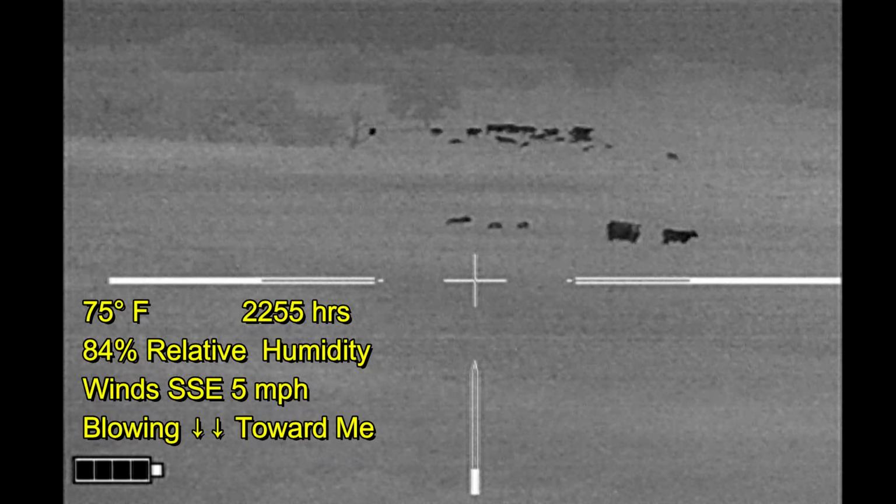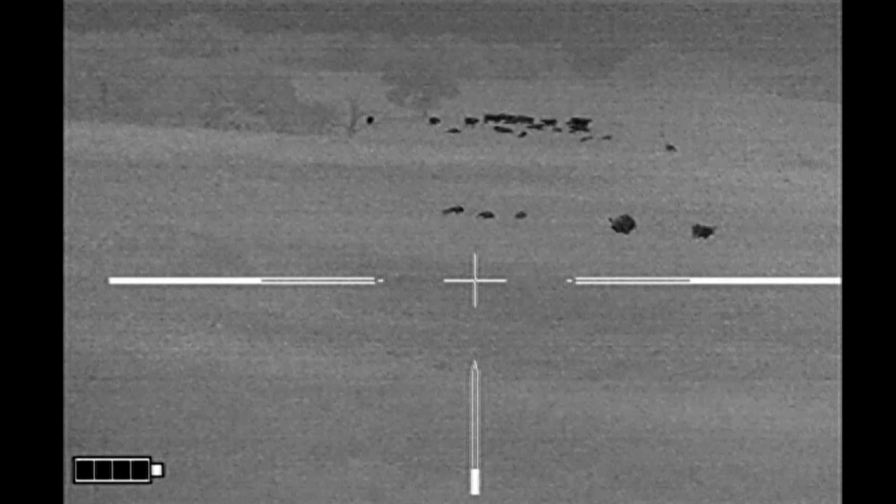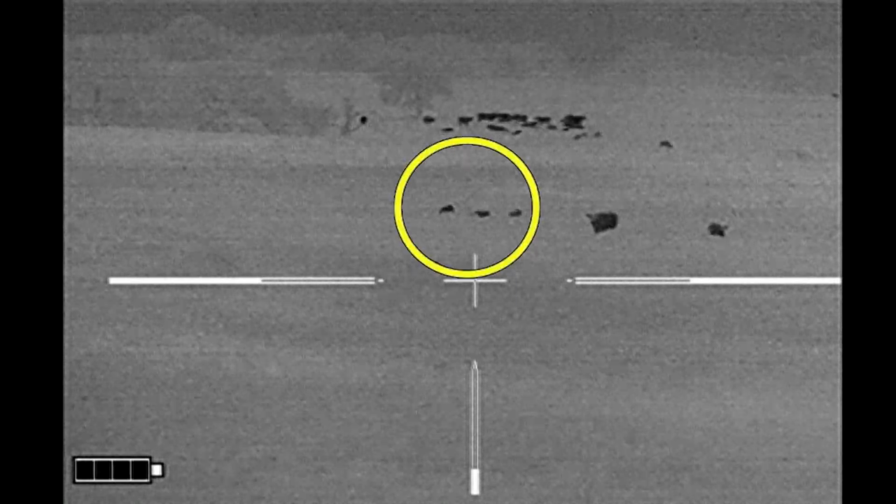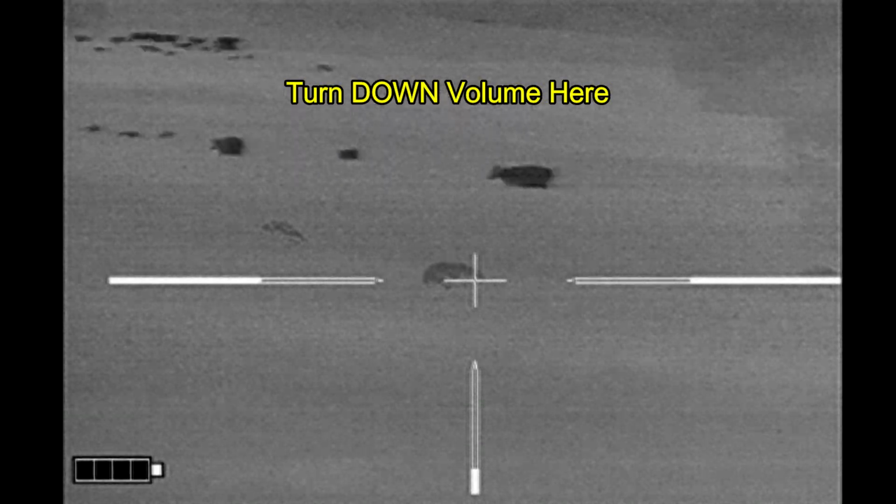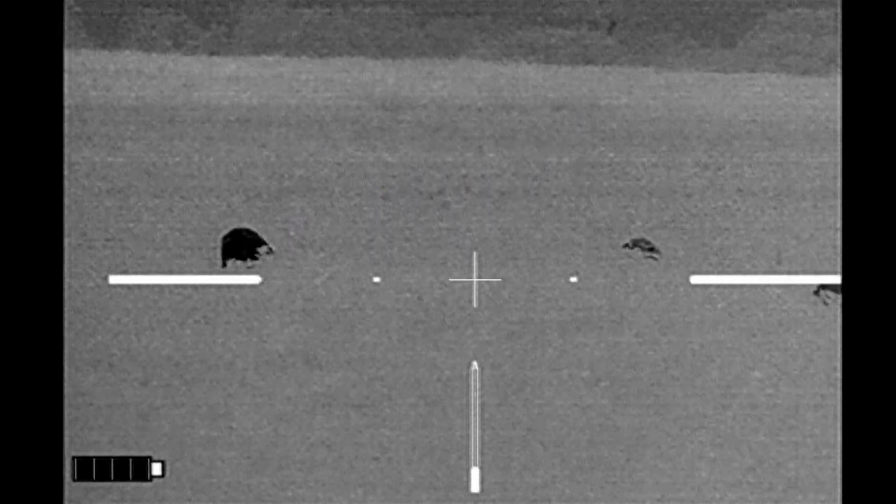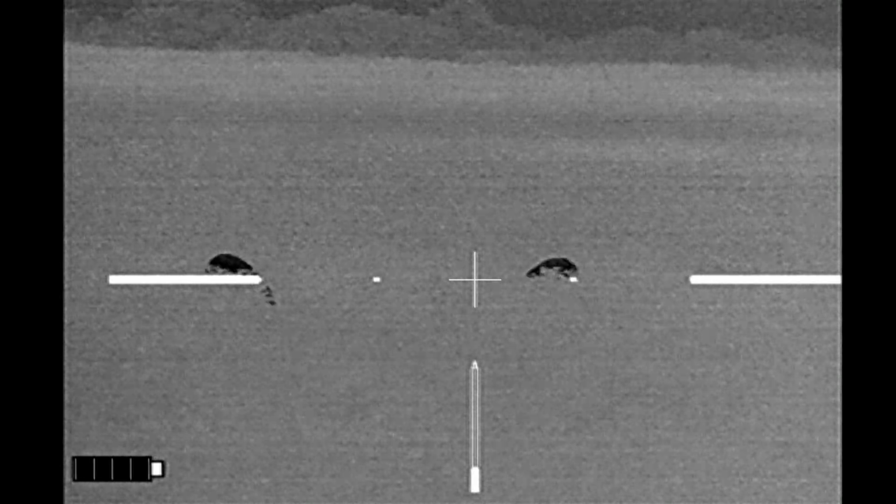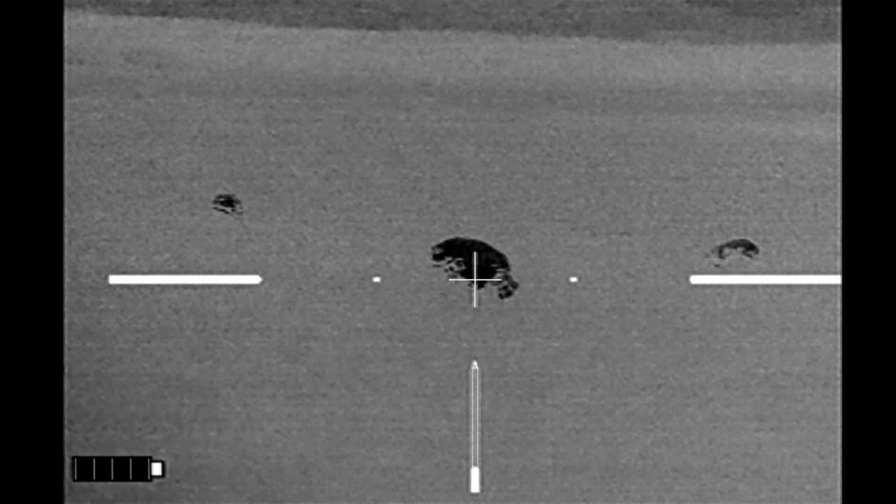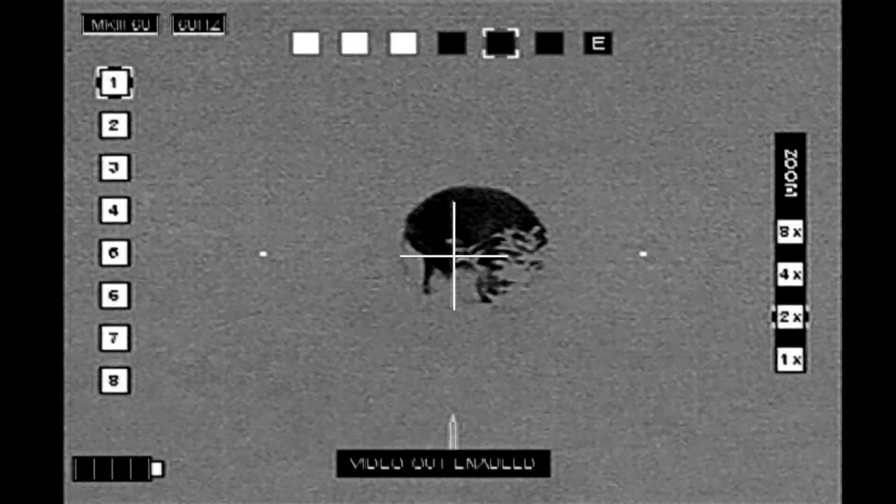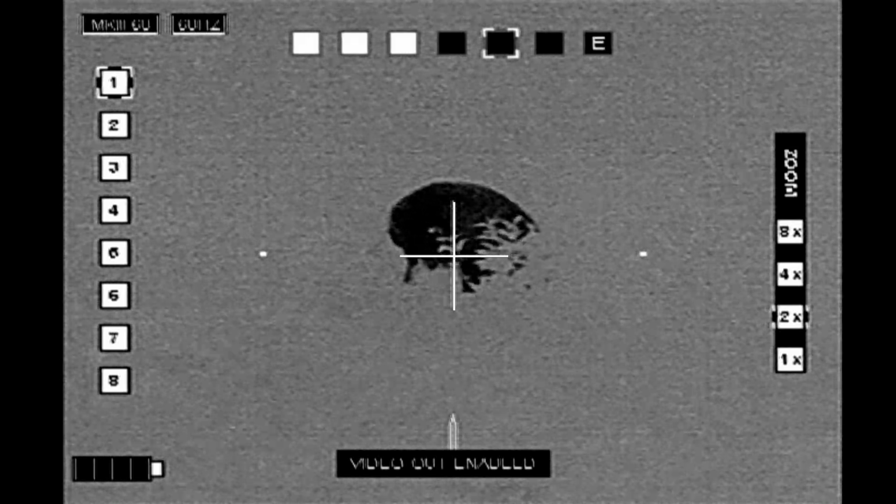A group of hogs have come in upwind of me. I think there are 4. There are 2 cattle off to the right coming this way. So I made a 200-yard south stalk as the hogs were coming to the north. And I spent quite a bit of time trying to figure out if there were any females in this group, but the high vegetation precluded me from making positive identifications very readily.